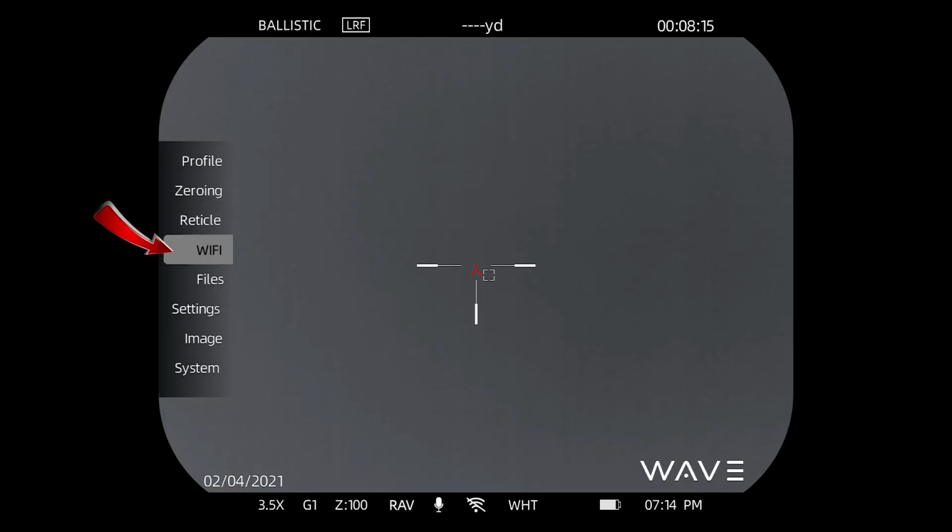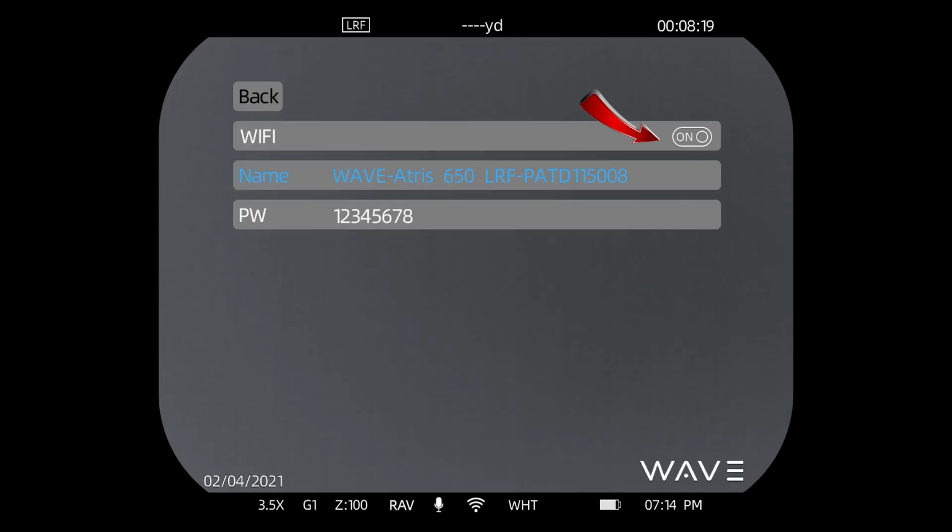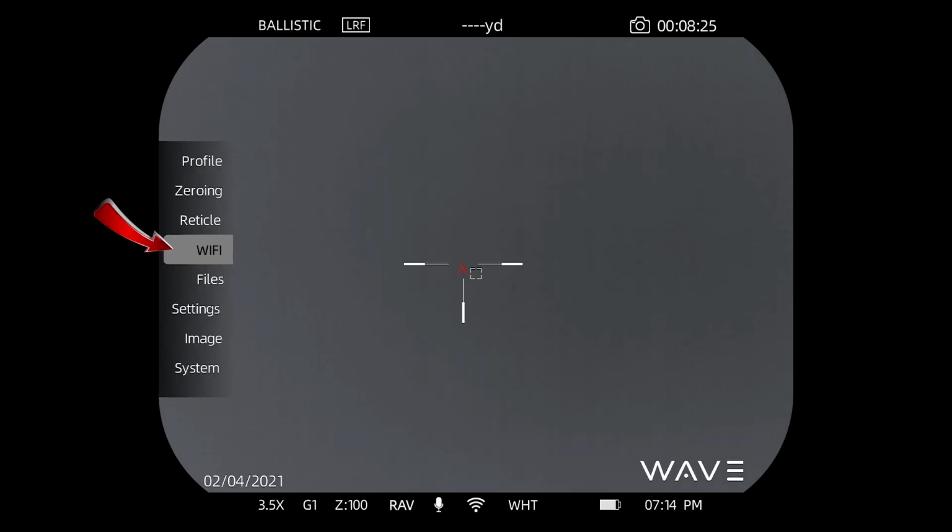Okay, moving down to Wi-Fi. When you enter, this is simply where you can turn it on or off. You can change the password from its default if you want. Most people just leave it at 1, 2, 3, 4, 5, 6, 7, 8.